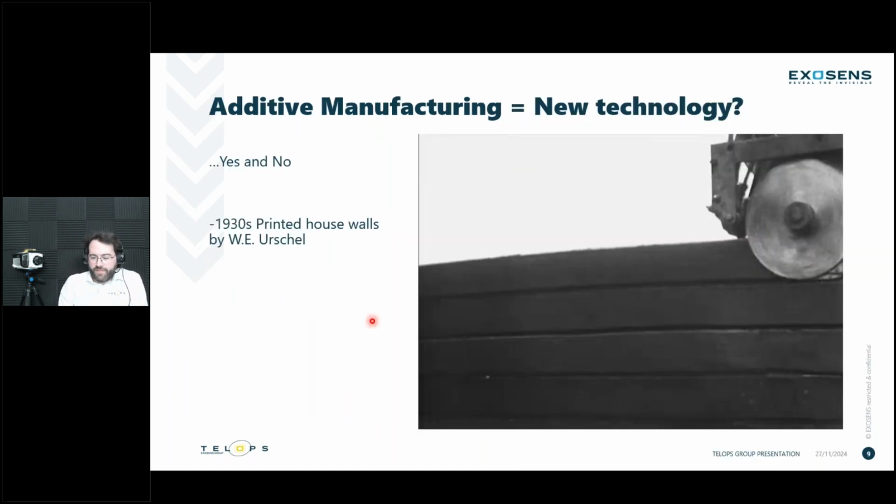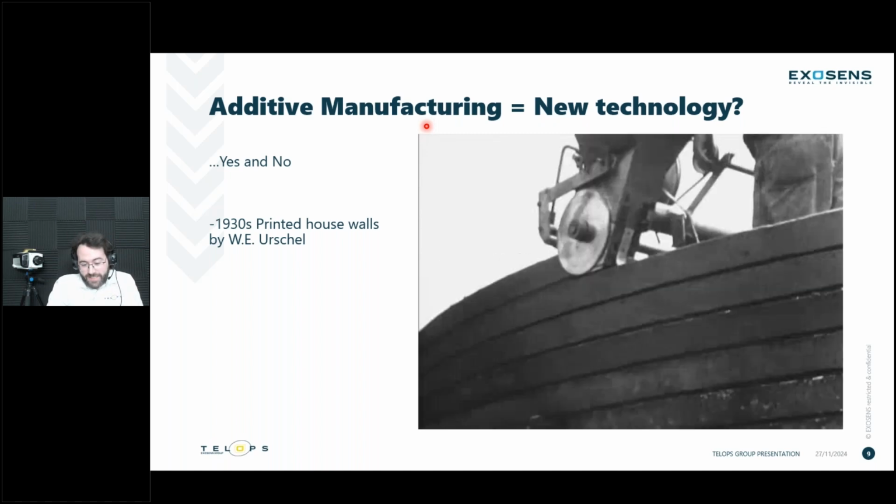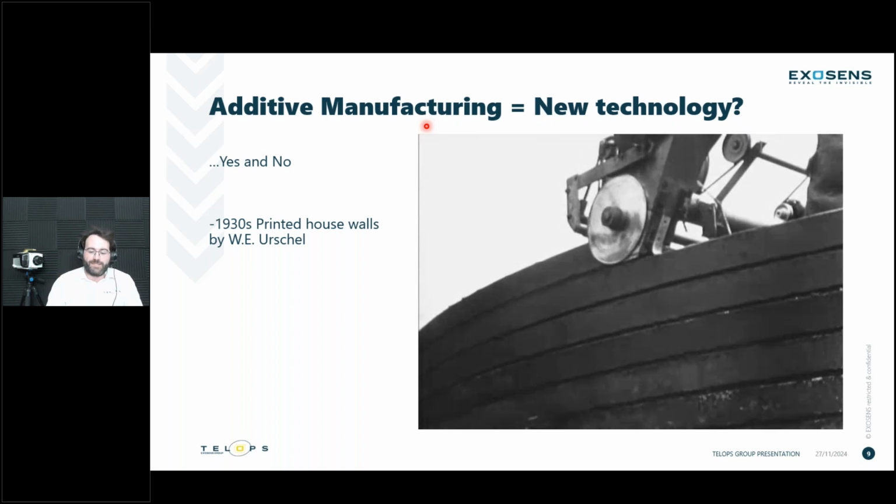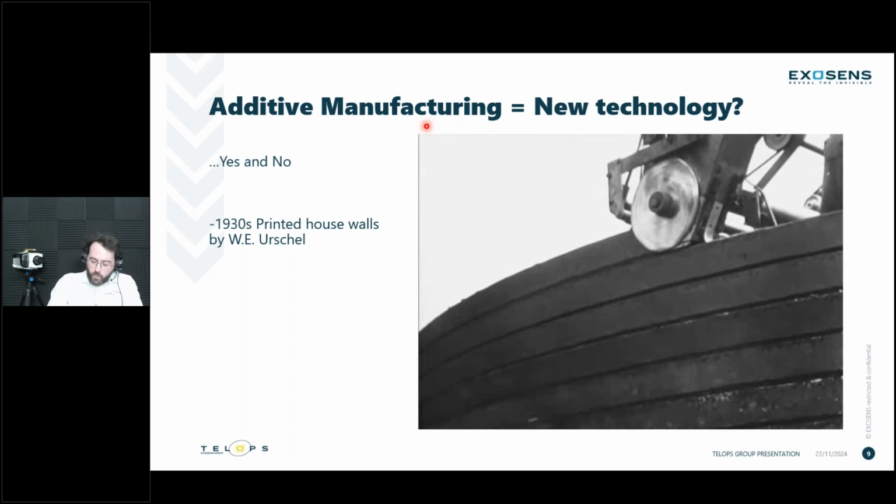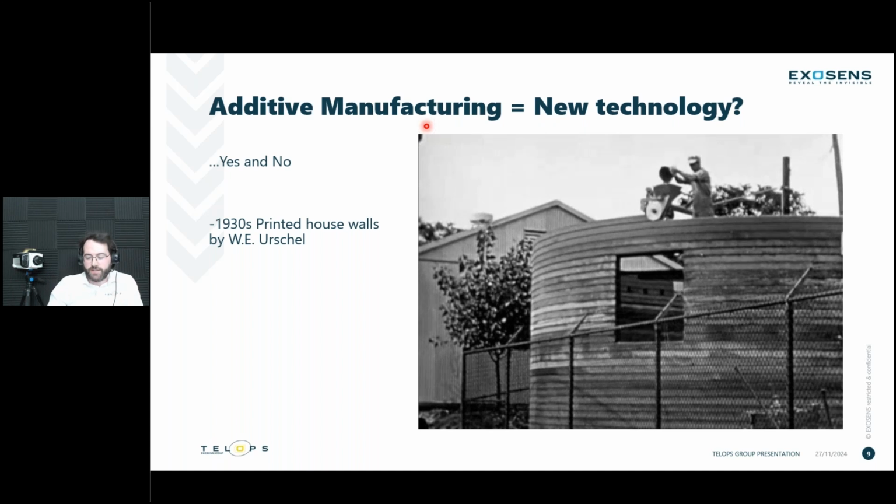Now, additive manufacturing has been growing and has been part of a more common area of research in the last 2 decades, probably. But I would say it's not necessarily a new technology. We can see here a printed house wall that was done in the 1930s. Technically it could be considered additive manufacturing. It's just a very fascinating little bit of history. People have been thinking about ways to process, to print and do some manufacturing that way for quite a long time, almost 100 years now.